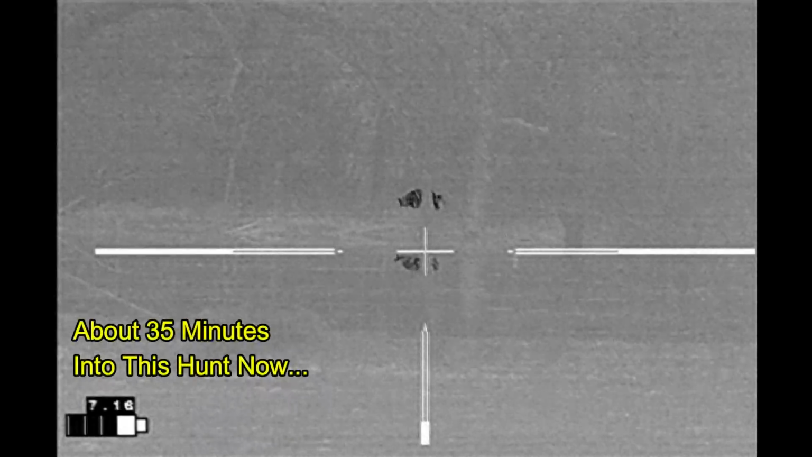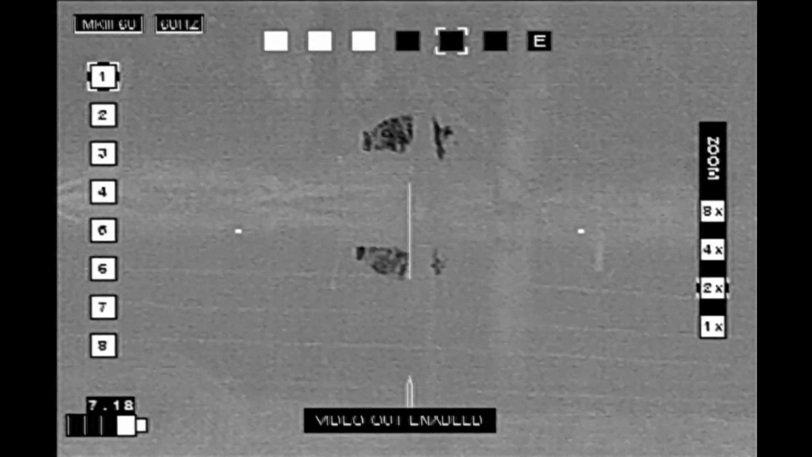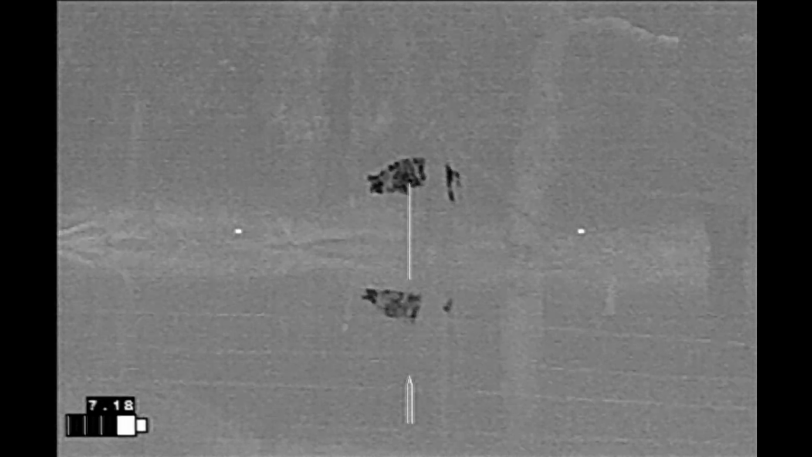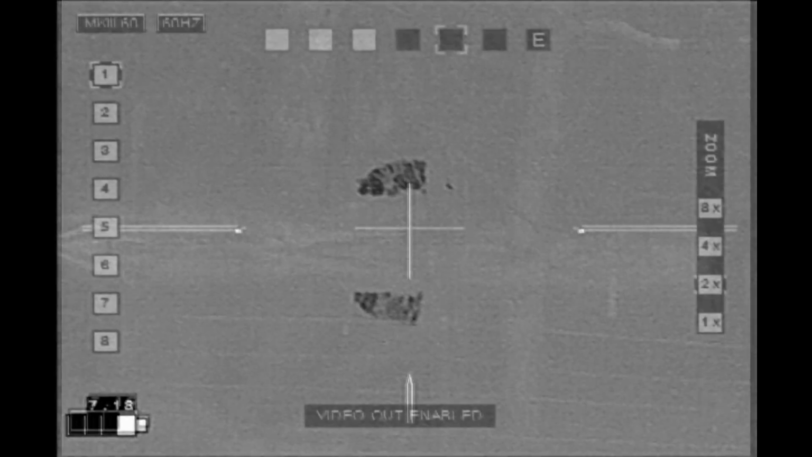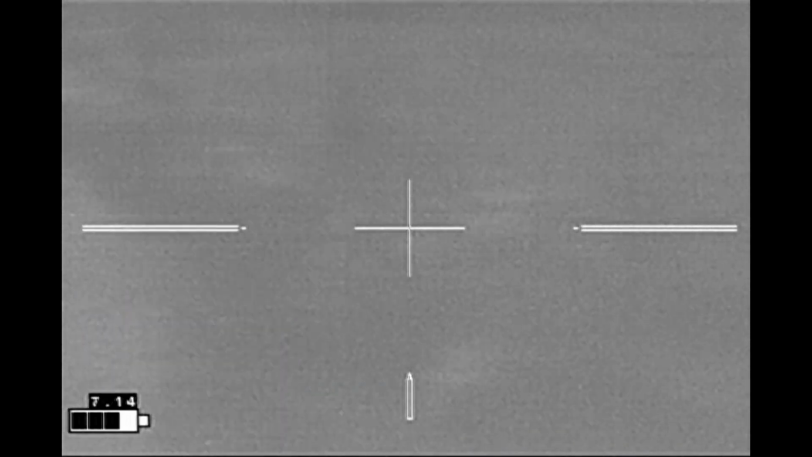I've now moved down from my high spot in order to get closer to the hog. Here I'm watching it as it's making its way around the pond, doing a good bit of rooting as it goes. I'm uncertain if I have access to hunt the area of the pond, so I'm going to wait and see if it'll come out into the field, either on my side of the fence where I am now, or off to the left into the winter wheat. Finally, after about 25 minutes in the pond area, the hog is moving towards the winter wheat that you see there.